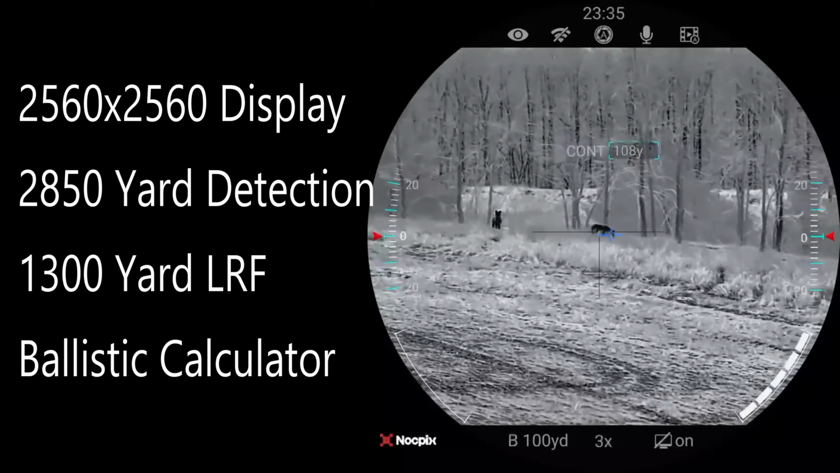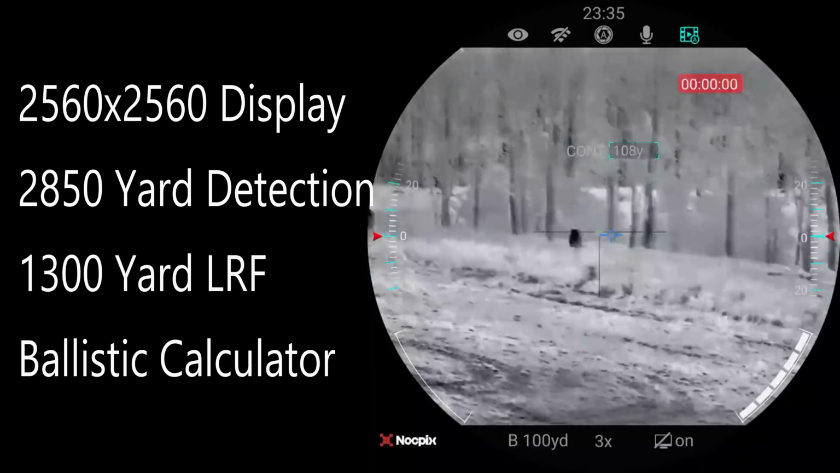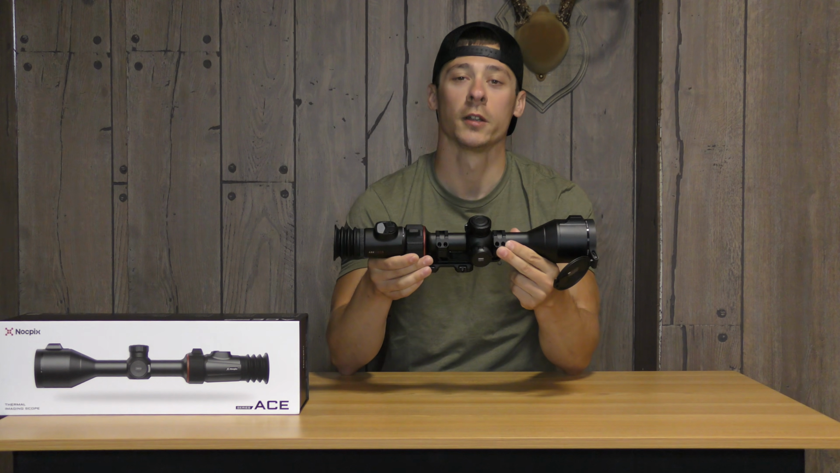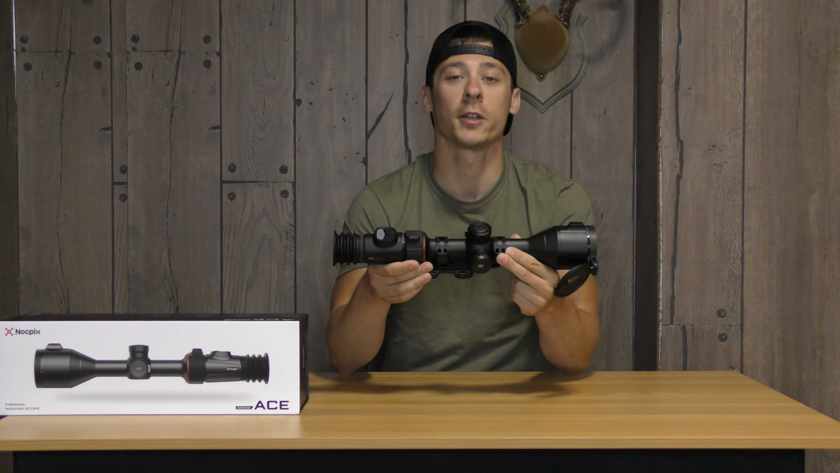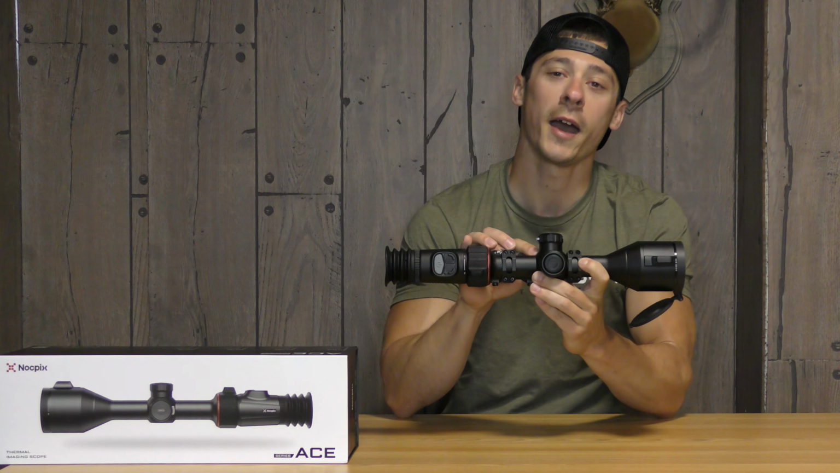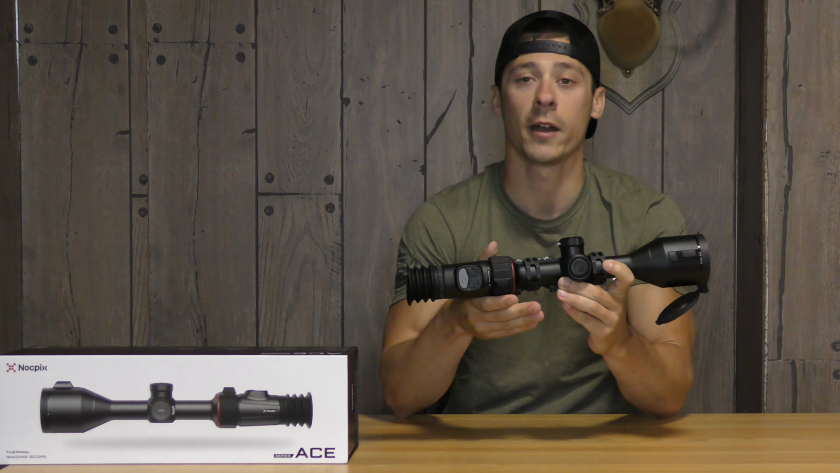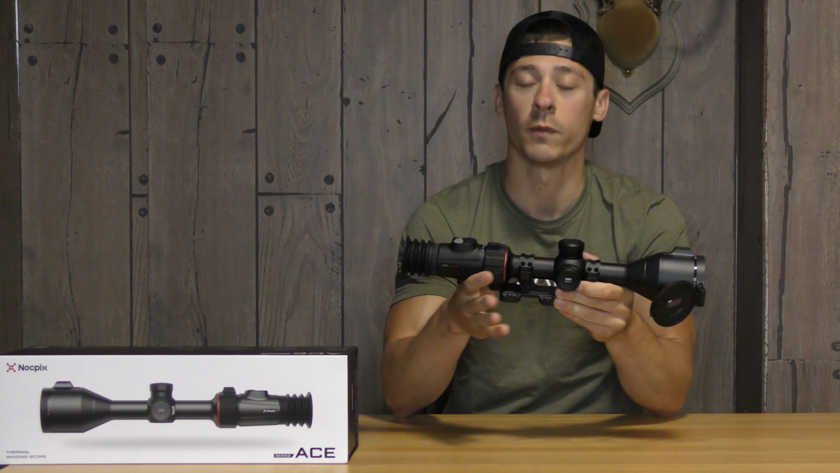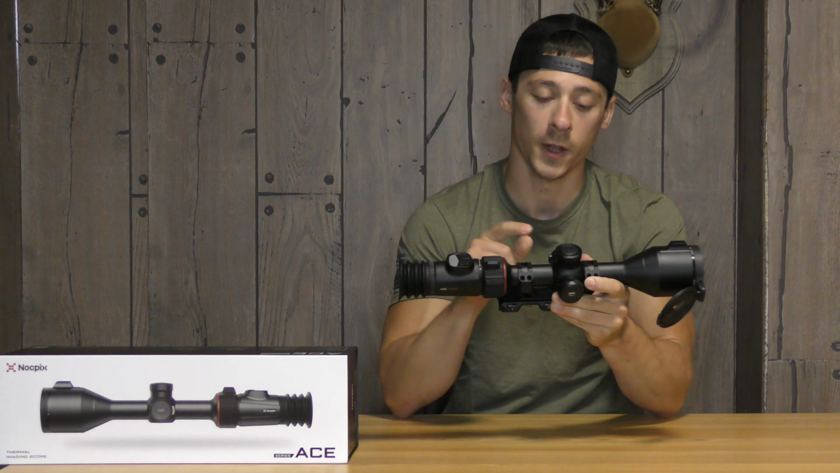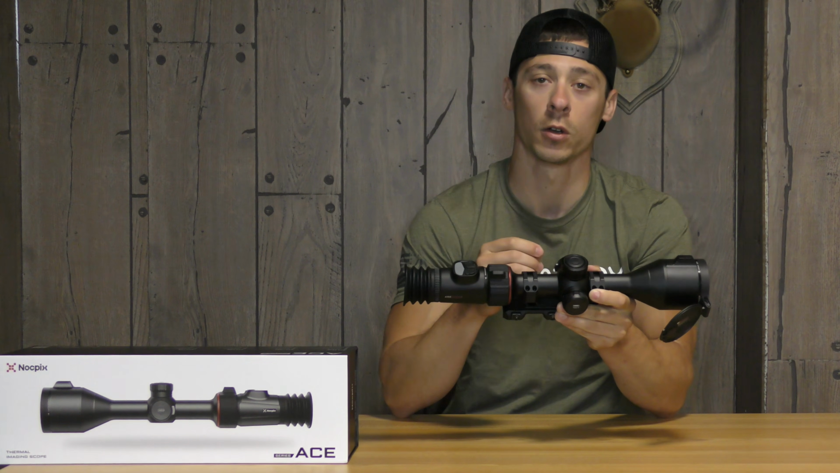You've got a maximum detection range of up to 2,850 yards and a laser rangefinder that's capable of reaching up to 1,300 yards. With your rangefinder, it's got the functions to run the ballistic calculator in parallel with your laser rangefinder. It has both an internal battery and an external 18650 battery. 18650 batteries are very cheap, affordable. You can find them anywhere online. You can even find them in store. So that's a good plus of the scope. It doesn't run proprietary batteries that come at a steeper cost or that may be harder to source.